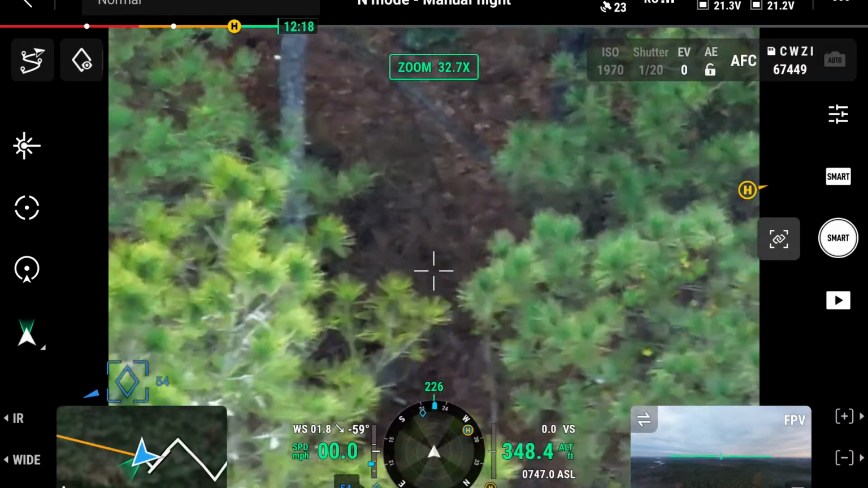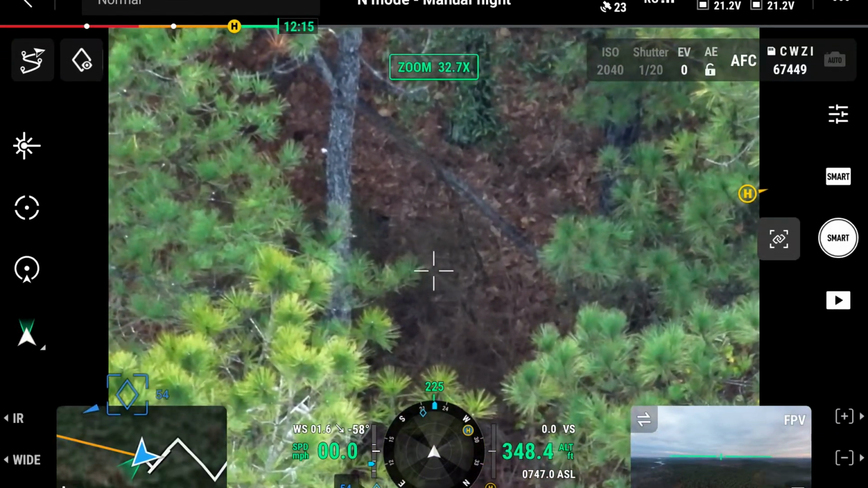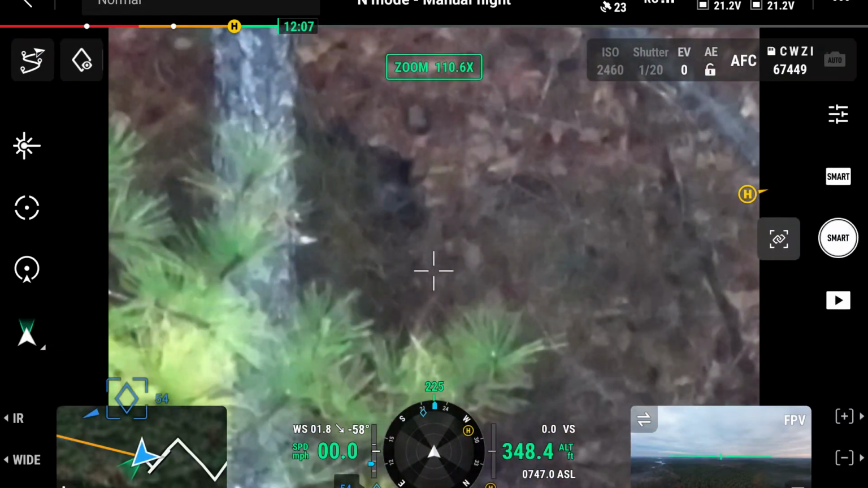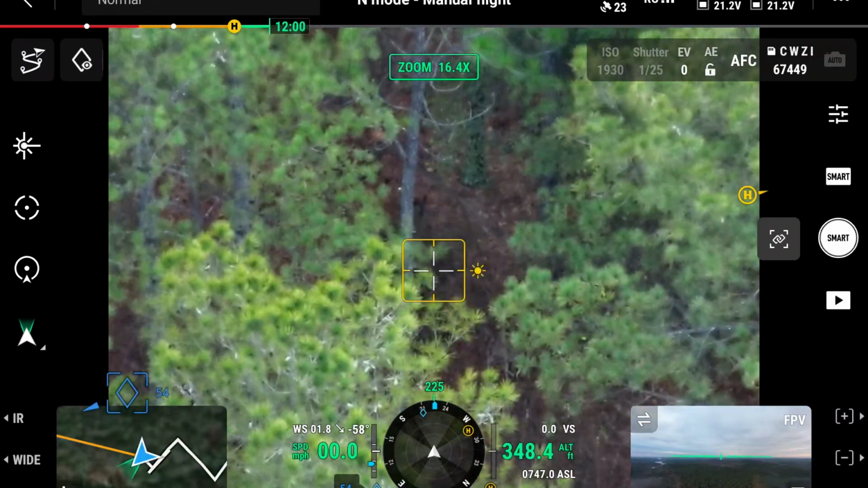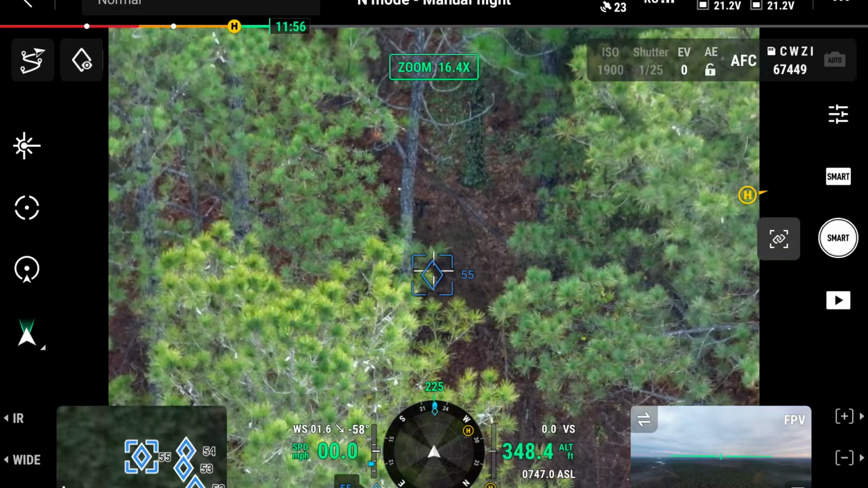That one I'm assuming is the doe coming up too. Yeah. Yep, another doe. They're eating something up in here, so I'm just going to mark it. We'll add that to our little, I don't know that it's a trail or what.